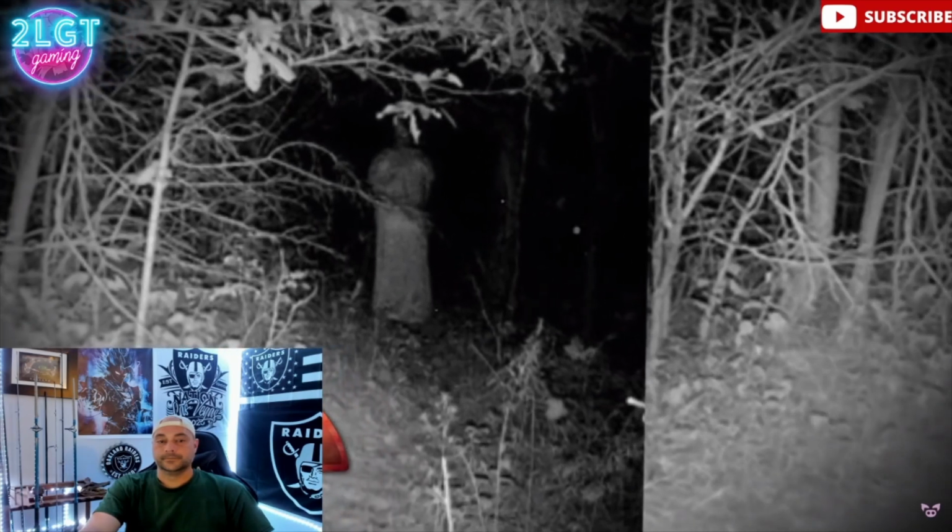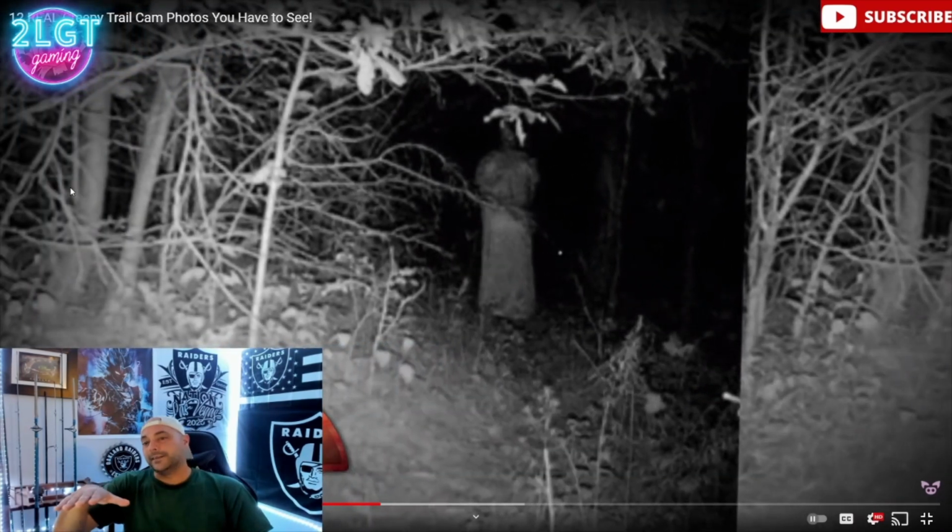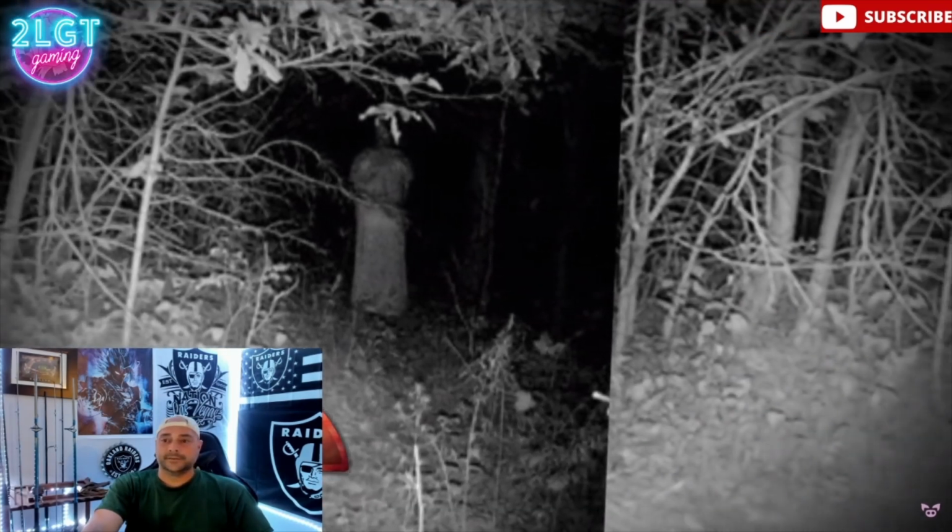This photo, taken in August 2012. Those are the ones right there, dude. If I was checking my live cams or my trail cams, going through photo by photo, just seeing if I caught an animal, and then something like this popped up, I'd want to sell my house. I'd be gone. That's creepy as shit. It shows a strange figure in the middle of the woods.